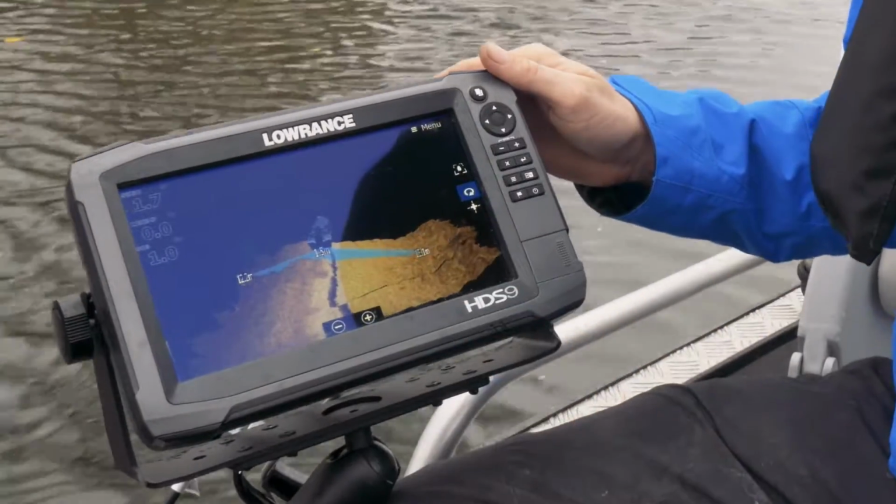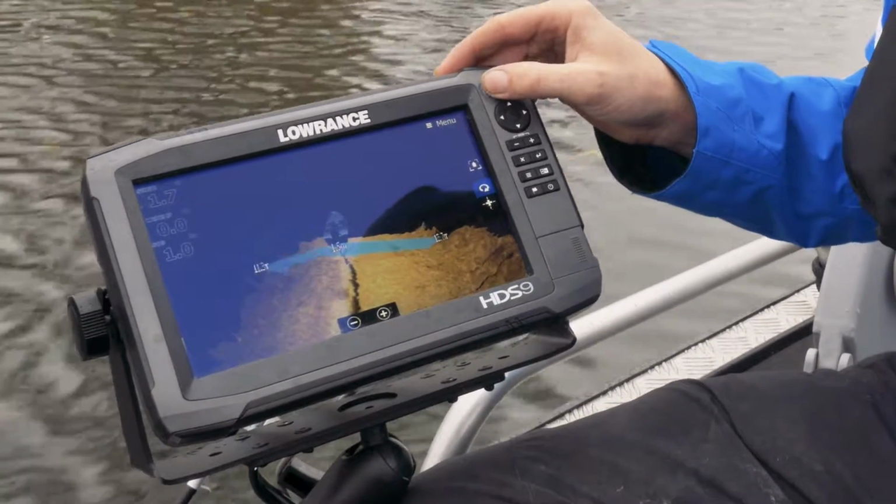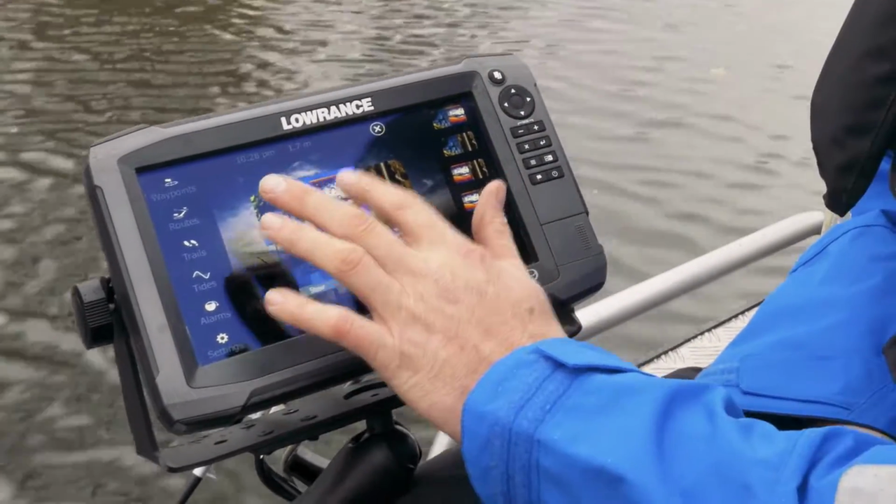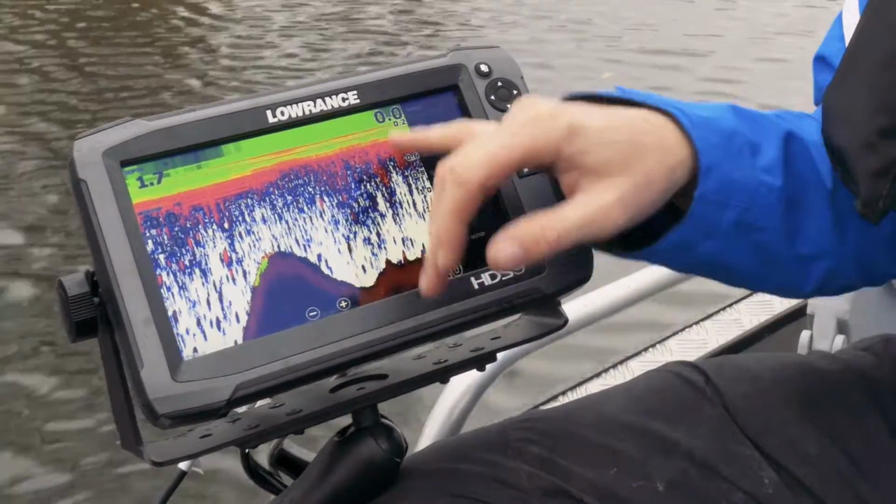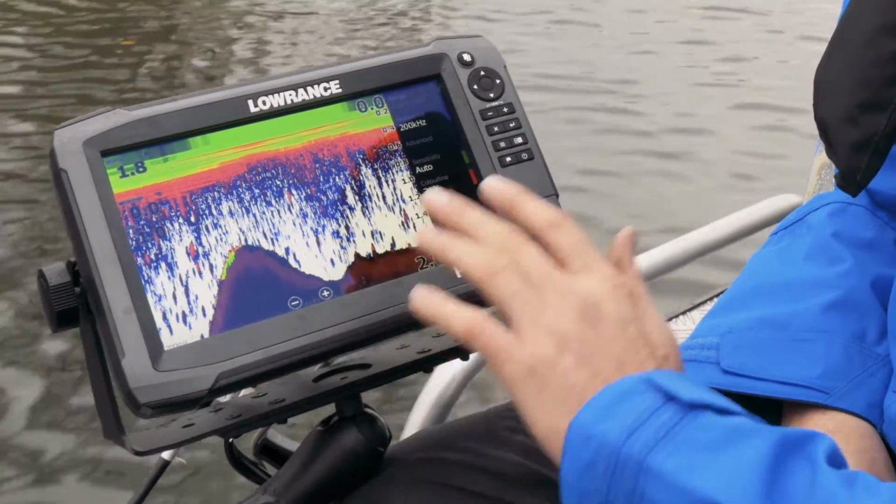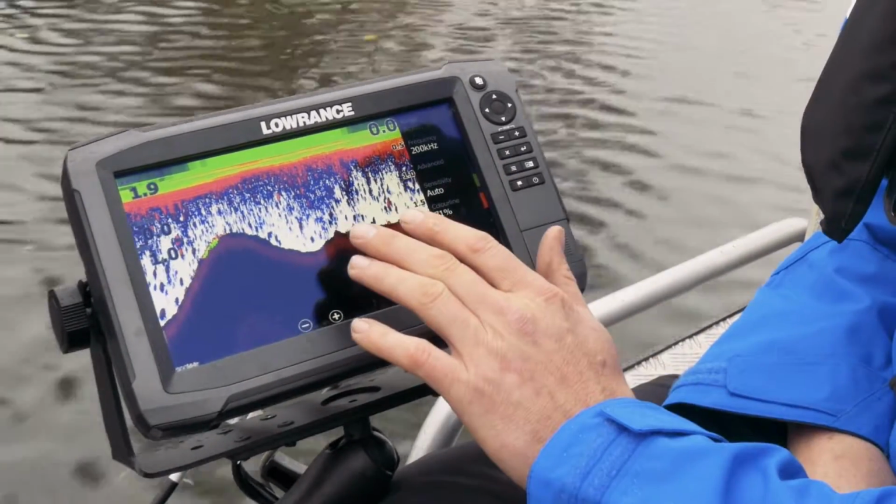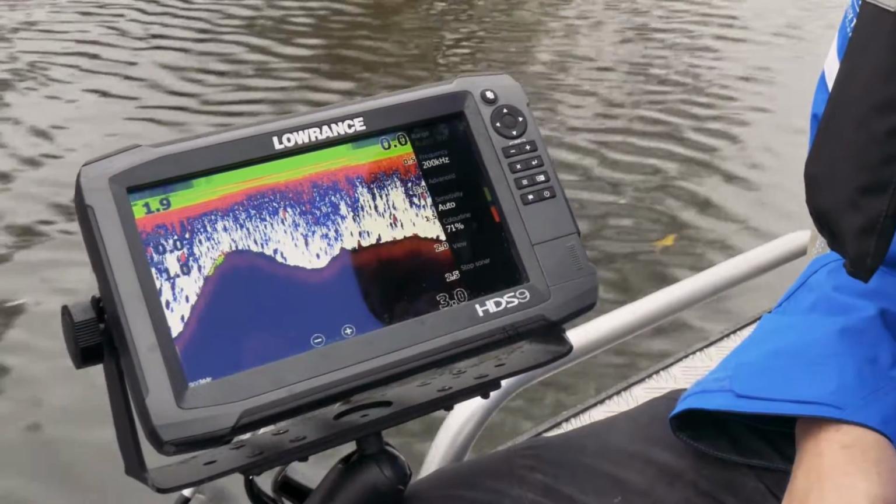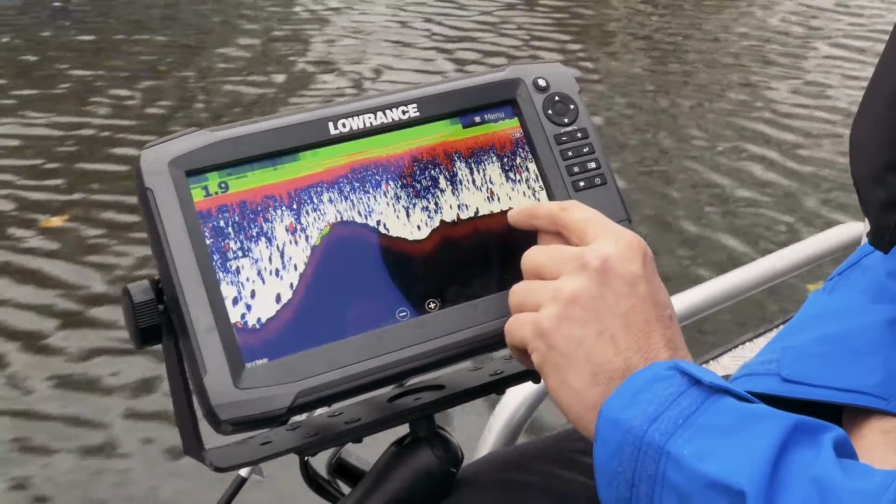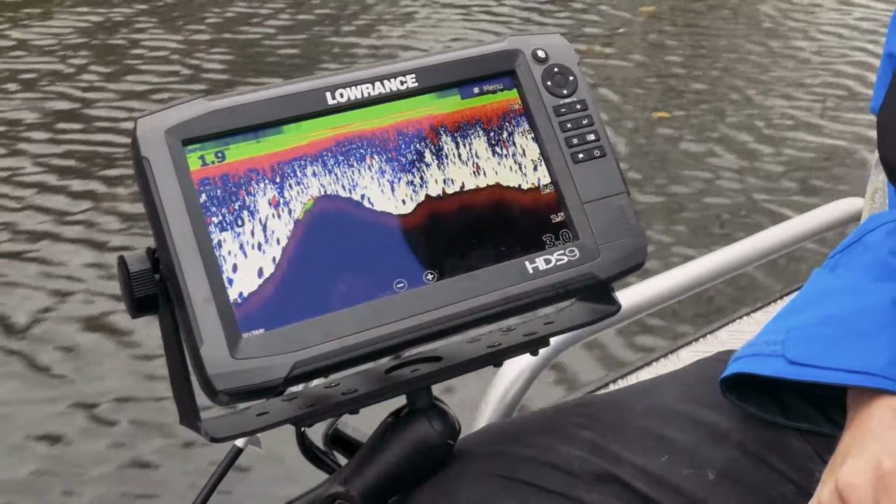If I want to just change it in my normal sonar settings, page button at the top, back on to my main menu, sonar, and this gives us our basic sonar. This at the moment is in 13. I like this for the definition that I get on the bottom. When I'm fishing for zander on the reservoirs, they tend to really hug the bottom, and this will give me a lot more definition of the signature of the fish on the bottom.